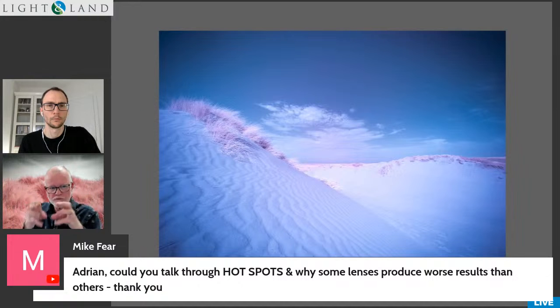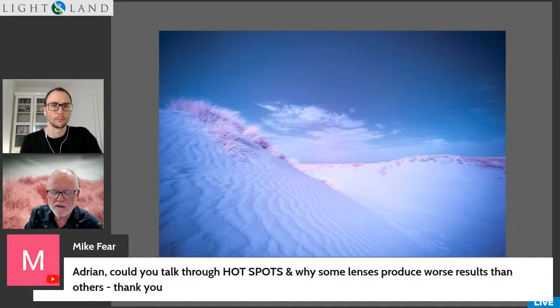The hotspot's always at the center because it's reflecting off the back of the center of the lens. And the shape of that rear element is what dictates how it occurs on the sensor. So they're not always like that, but the large majority of lenses are.